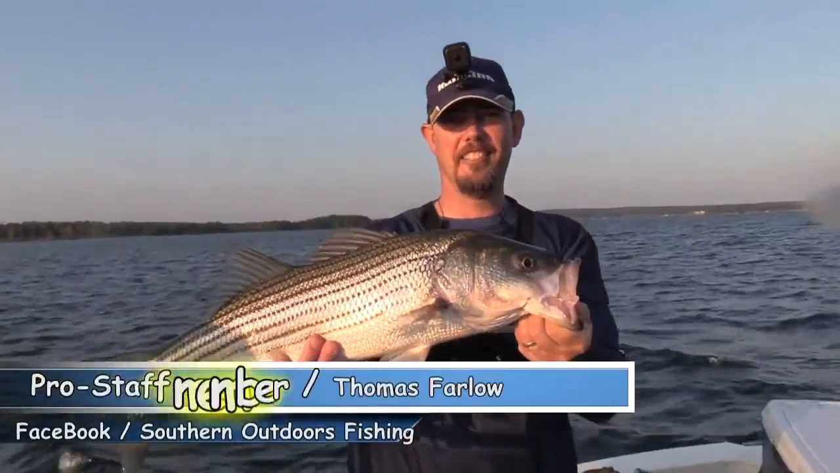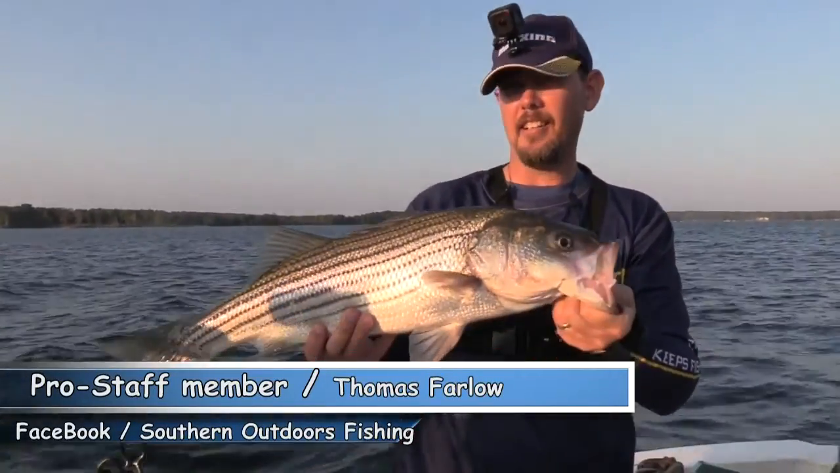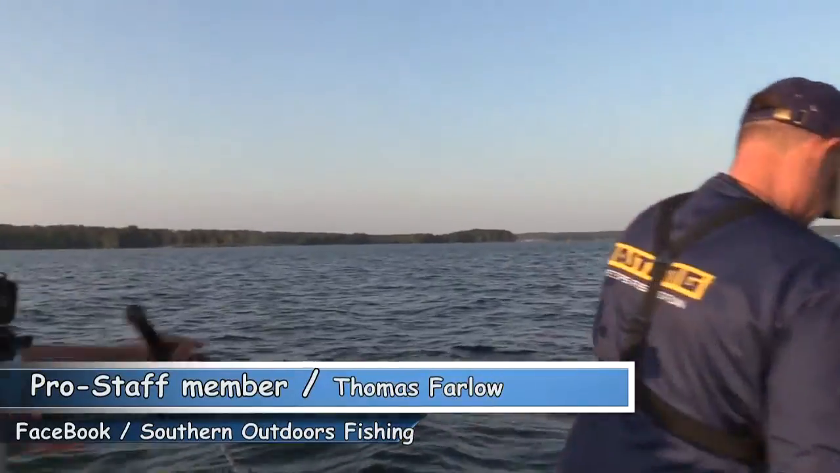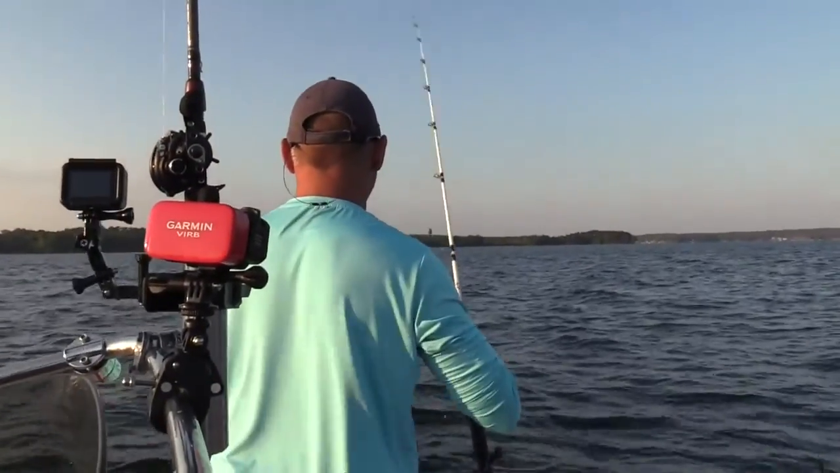Pretty fish. But once they get to the boat, you just lift your rod tip high and it'll come right to the net. Good job. All right. That'll make a largemouth look like a wimp, don't it? I told you, if I can get between you and him.